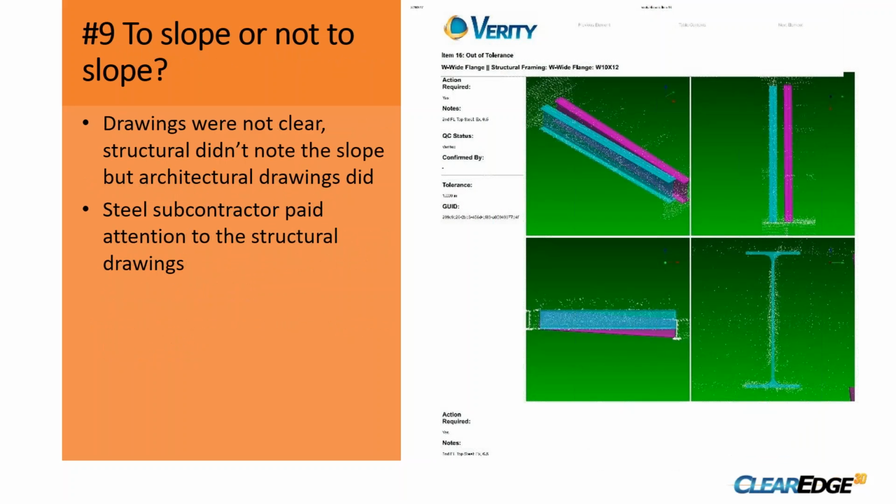Completely. Thank you. Now let's take a look at number 9 here. This is one I'm going to present for somebody that couldn't be here today. This was something we found early on during our testing on Verity. It was a pretty big steel job, and we checked about 500 different steel members and came across this one element. It was very odd, because the model was showing in purple that it was supposed to be a sloped steel member, and the laser scan was showing that it had been installed perfectly flat. And yet the steel beam on the far end of it was installed at the right elevation. So it was kind of odd.